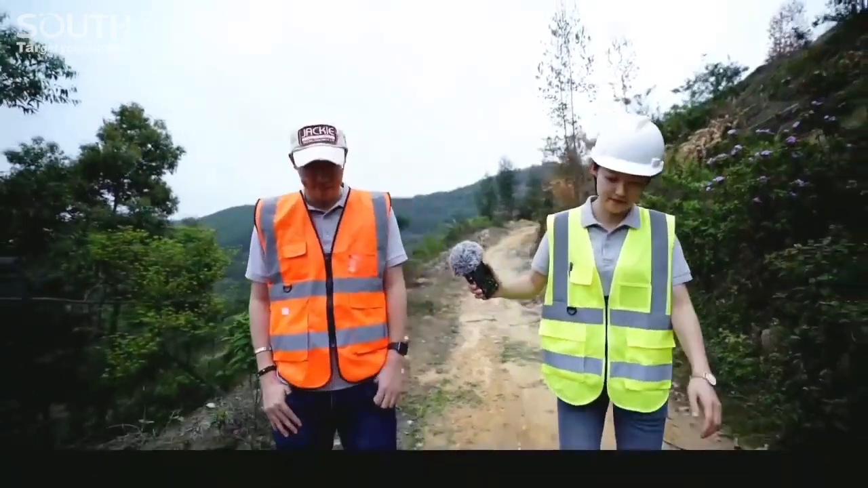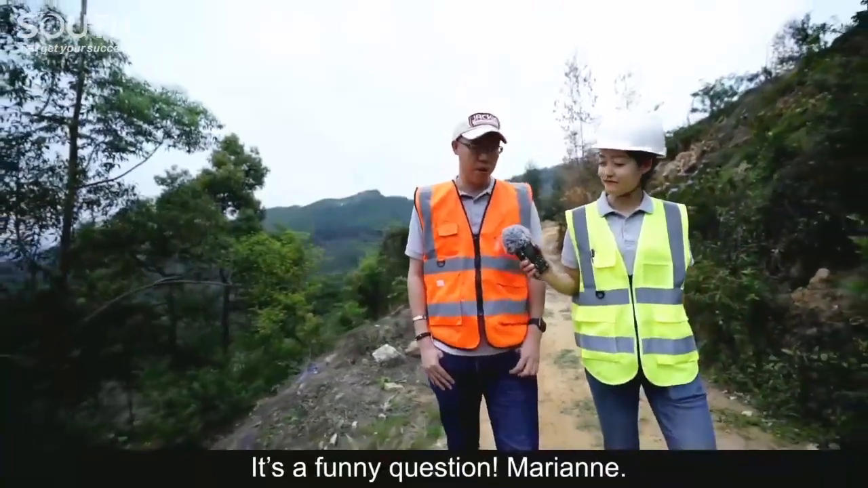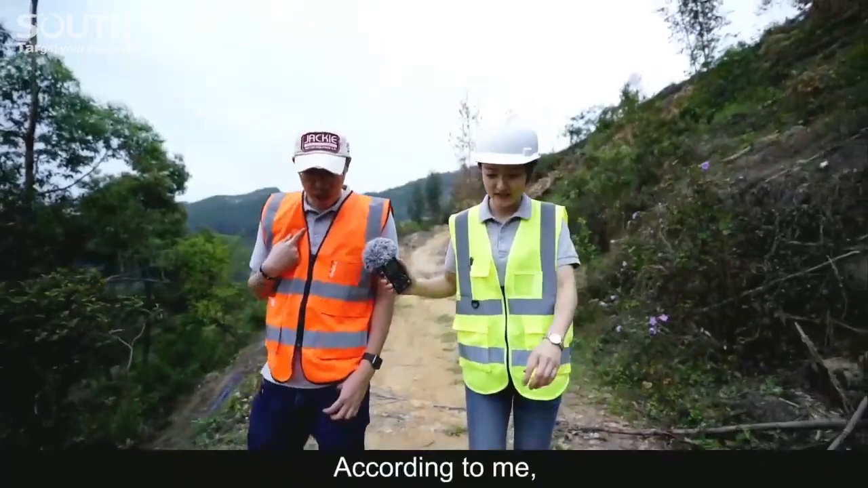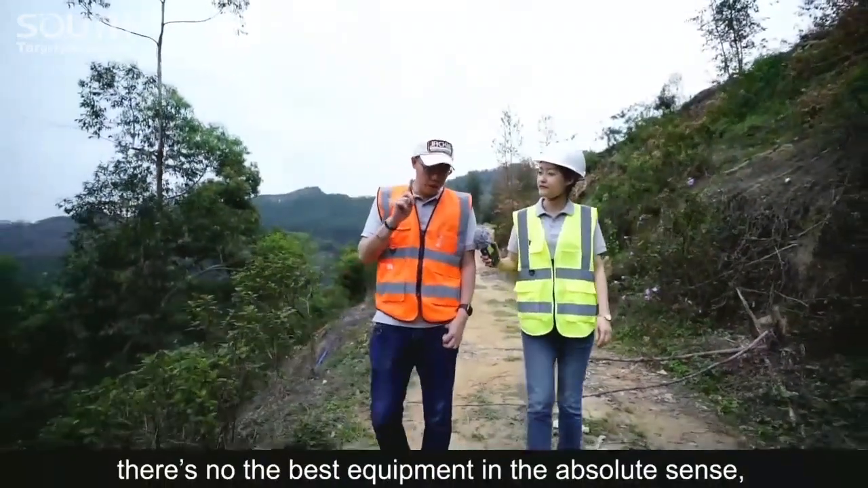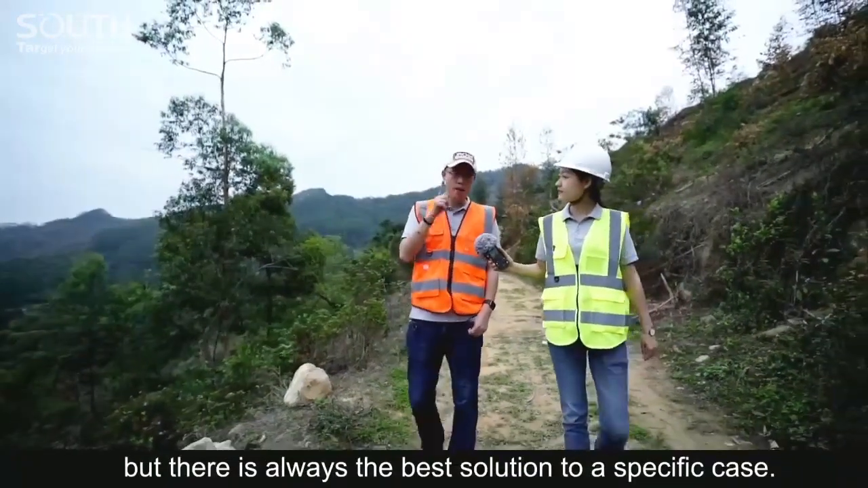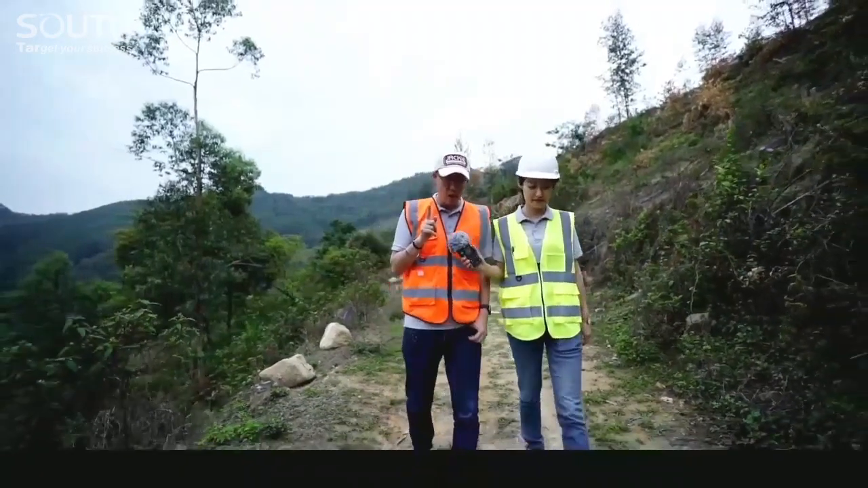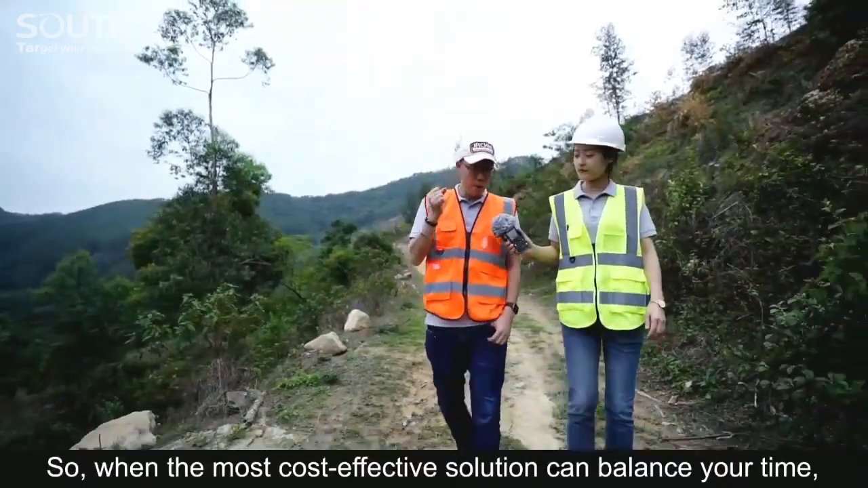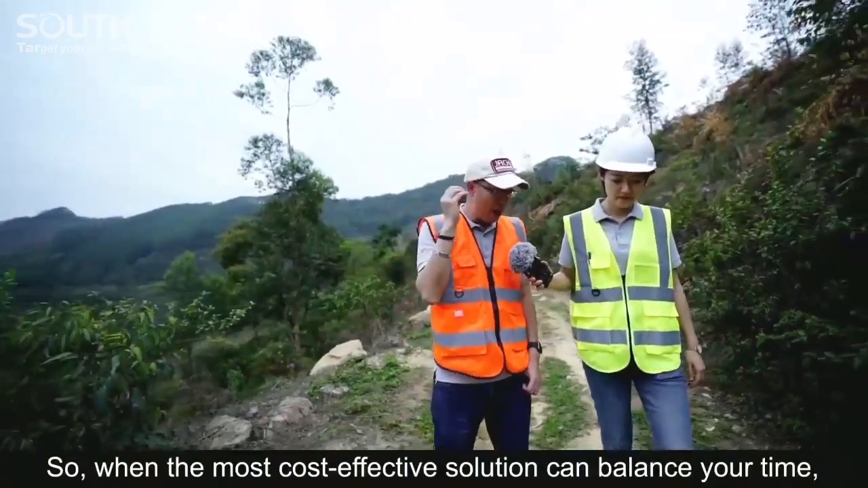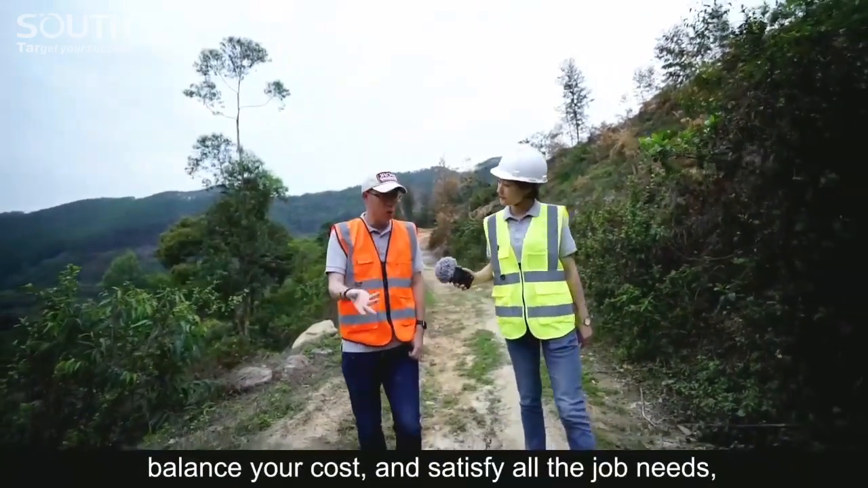According to me, there's no the best equipment in the absolute sense, but there is always the best solution to a specific case. So when the most cost-effective solution can balance your time, balance your cost, and satisfy all the job needs, we'll say it's the best solution for this job, a particular job.